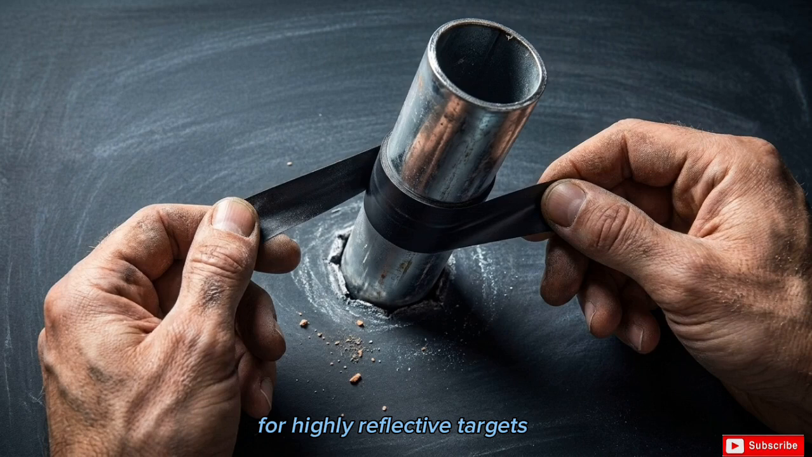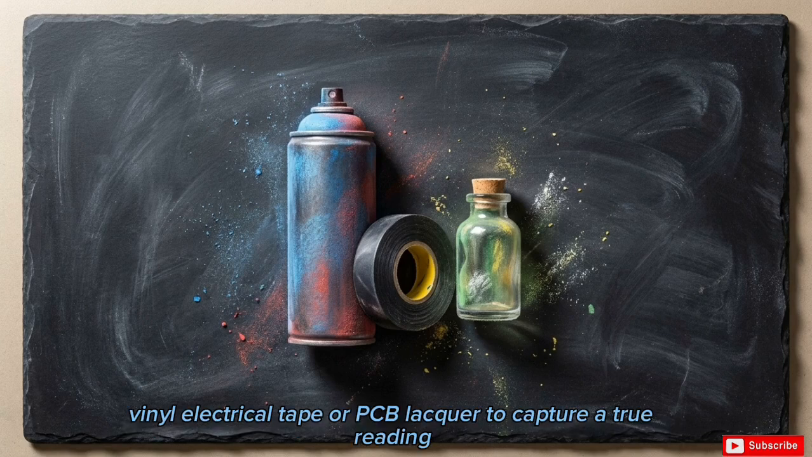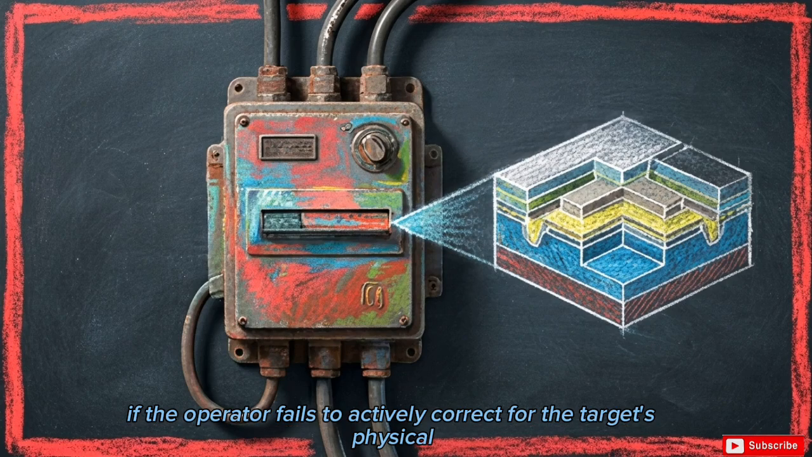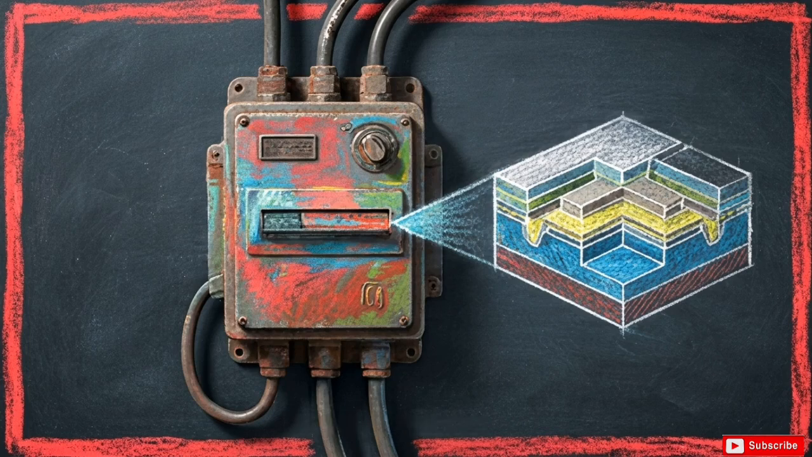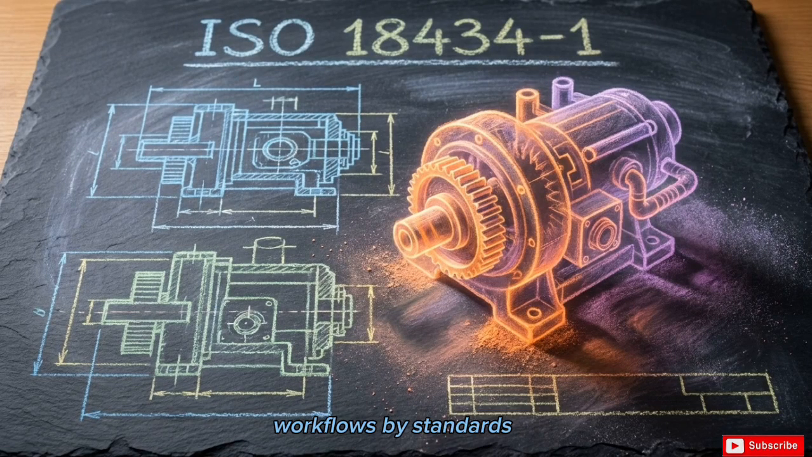For highly reflective targets, operators must physically alter the surface, applying known high emissivity coatings like matte paint, vinyl electrical tape, or PCB lacquer to capture a true reading. The most advanced thermal hardware in the world will generate false data if the operator fails to actively correct for the target's physical material properties. These thermodynamic principles are codified into mandatory inspection workflows by standards like the ISO 18434-1 framework for condition monitoring.